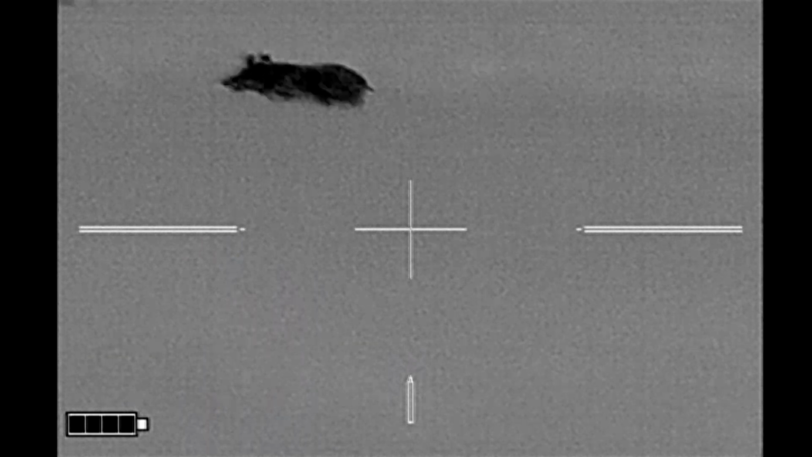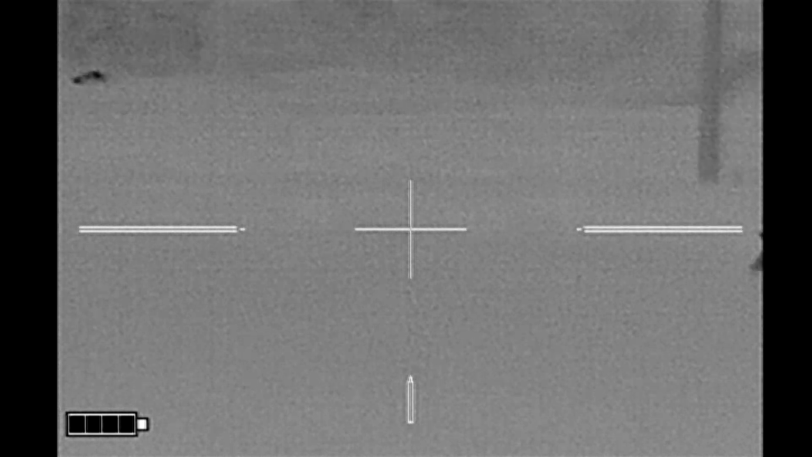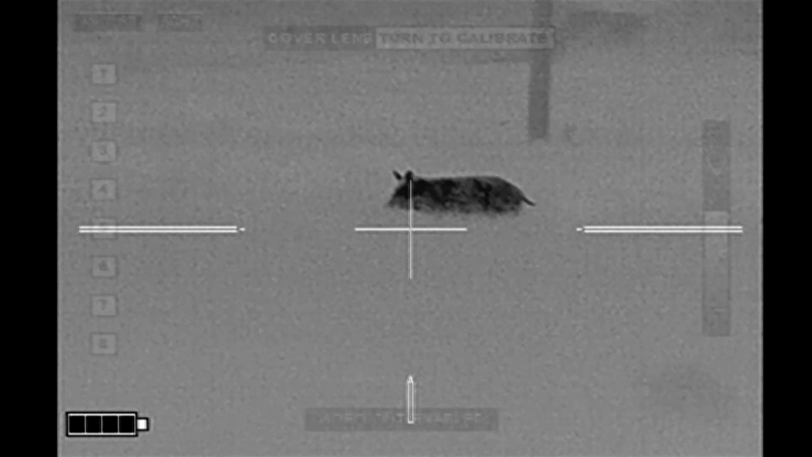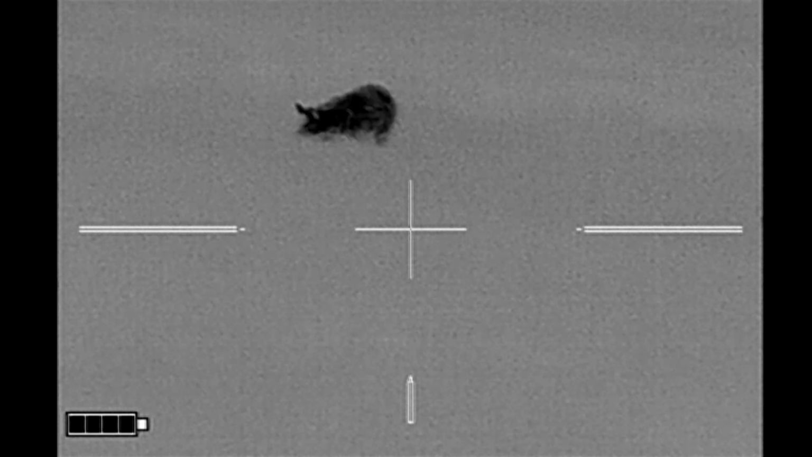Now there are no cattle directly behind the hog at this point, but Mark is off to my right. And there are cattle off to our left, so I think we need to move a little further to the left in order to be shooting back towards the right, and this is what we've done here.